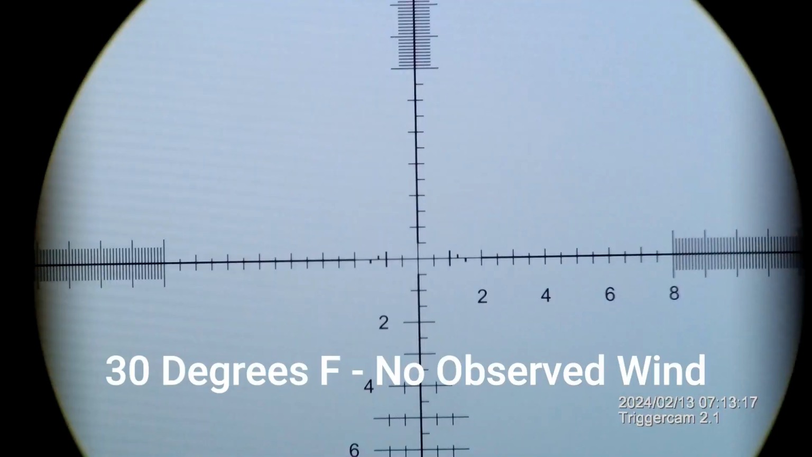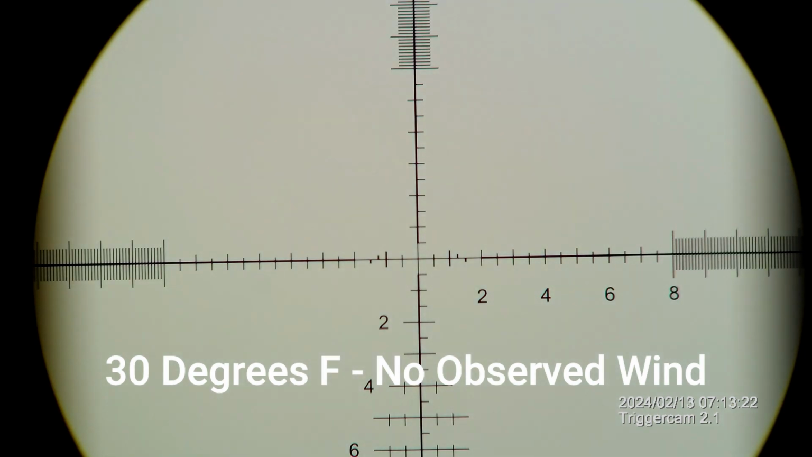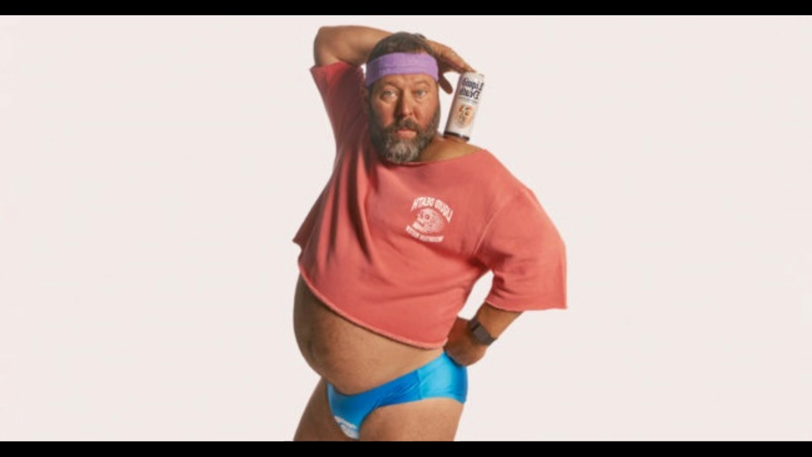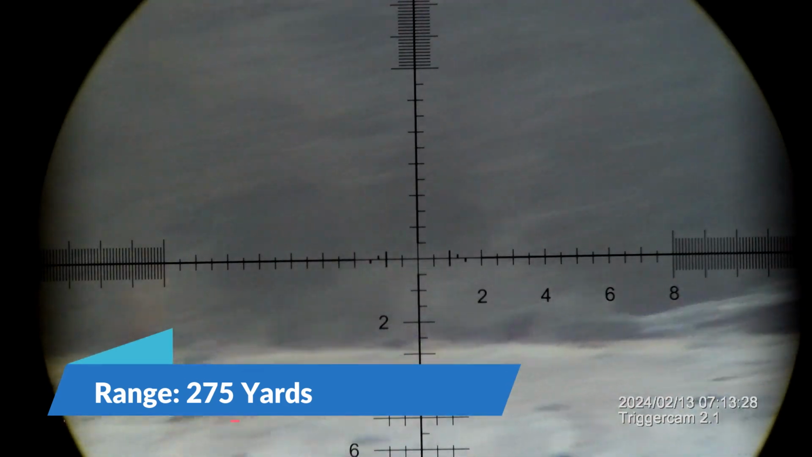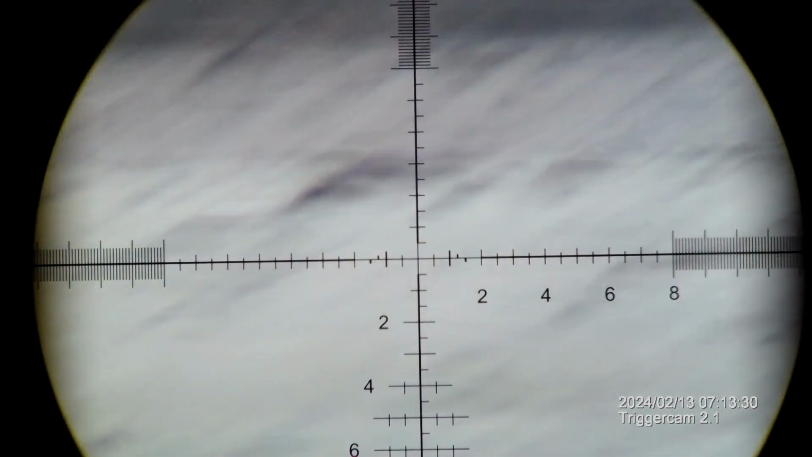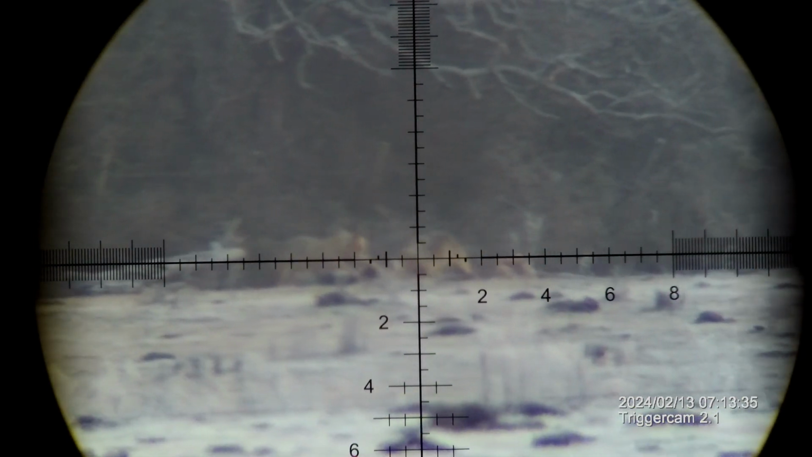So, extremely cold morning here the other morning, and I had nothing better to do with my time but try to sneak out and shoot one of these guys in my underoos, and it was cold. So, here I am getting set up for the shot on the concrete, and I'm just going to try to figure out where the wind is. I don't feel any, but that's just because the wind is getting blocked a little bit by the house.